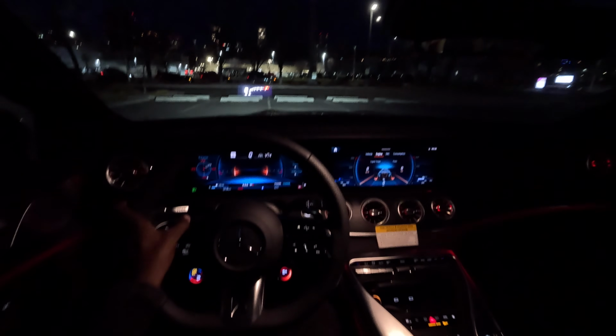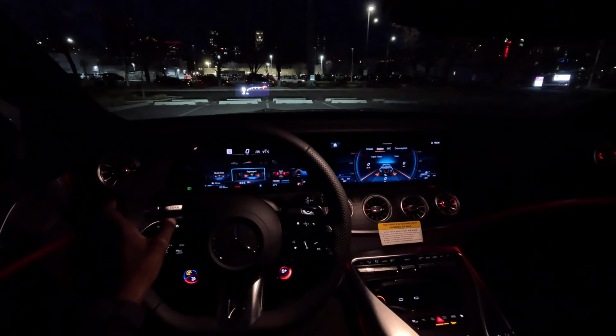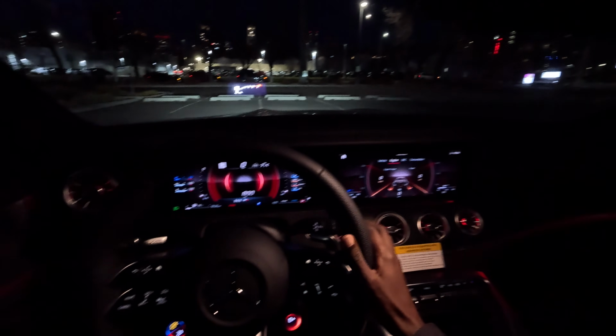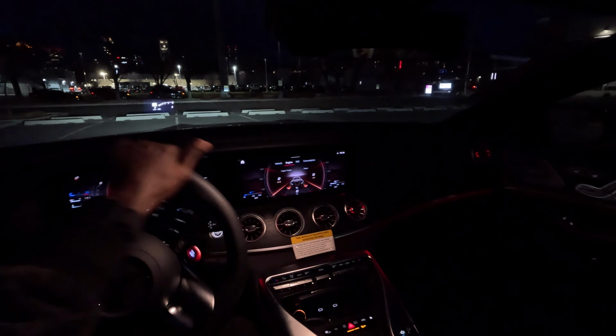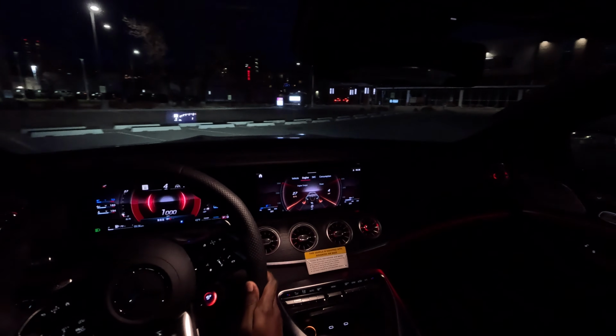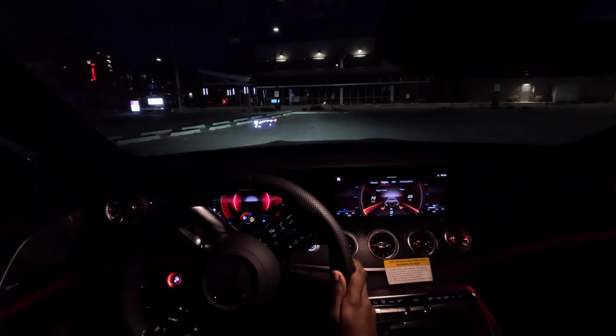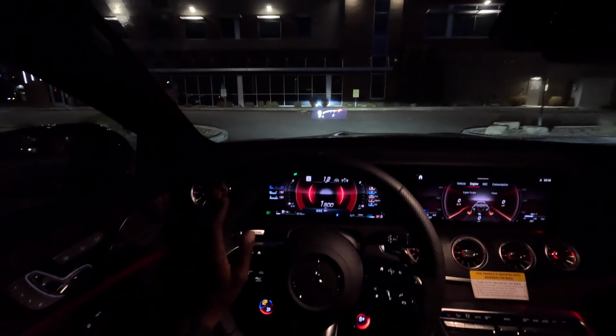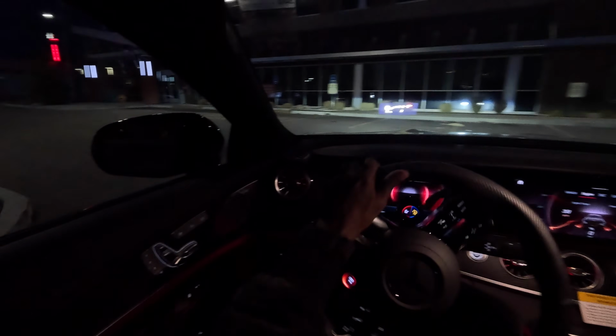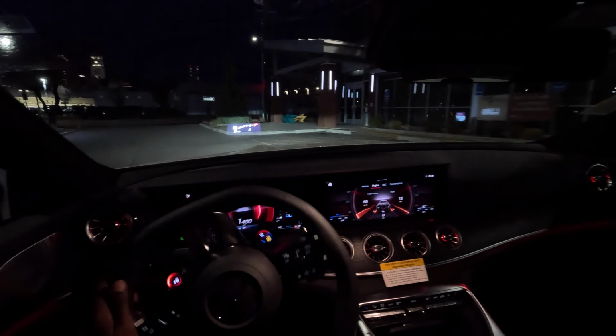You can hear the engine, right? So it's a very controversial car, right? You get an AMG enhanced 3-liter inline-6 producing 429 horsepower and 384 pound-feet of torque. So 0 to 60 is about 5 seconds, probably 4.9.